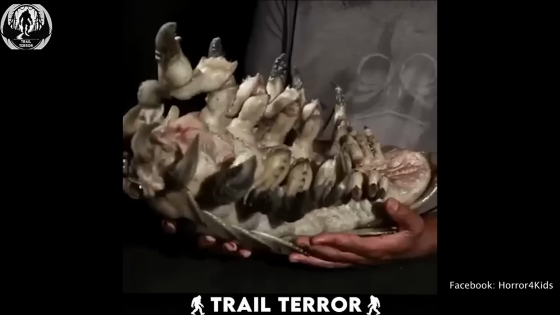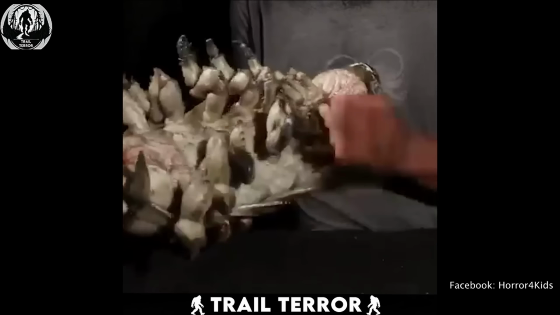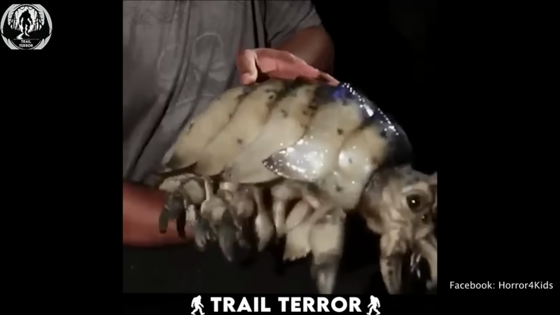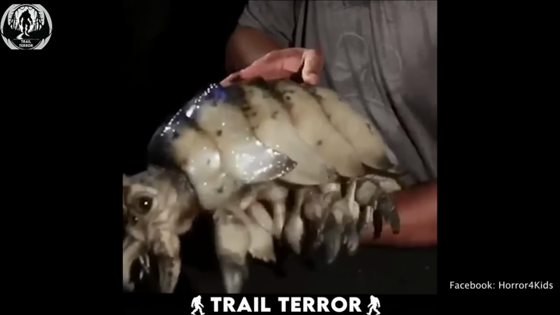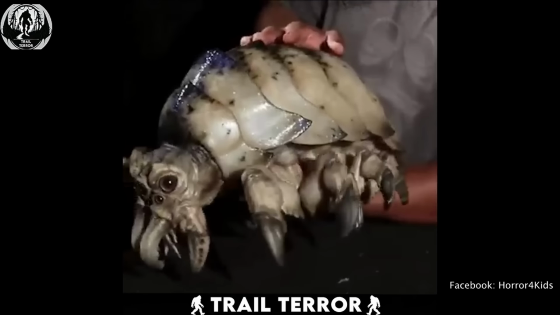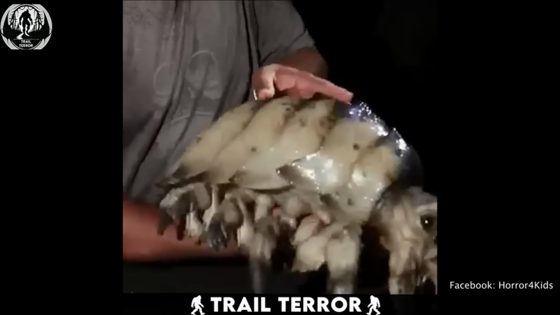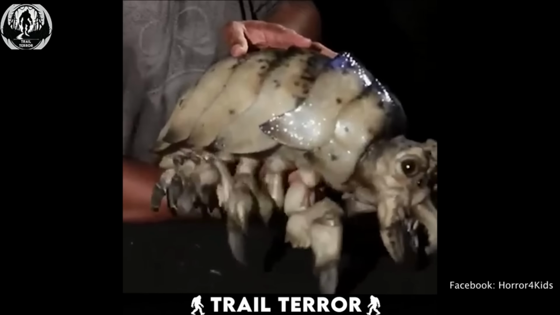Every once in a while, nature throws something at us so bizarre, so terrifying, it makes us question everything we know, like this alien-like beetle that was caught on camera. This horrifying creature you just saw was recorded by a group of fishermen, and the video quickly made its way to Facebook. In the clip, we see a man casually holding what looks like a nightmarish mix between a shrimp and a beetle. It has a hard armored shell and dozens of legs wriggling beneath it. But the real nightmare is that face.